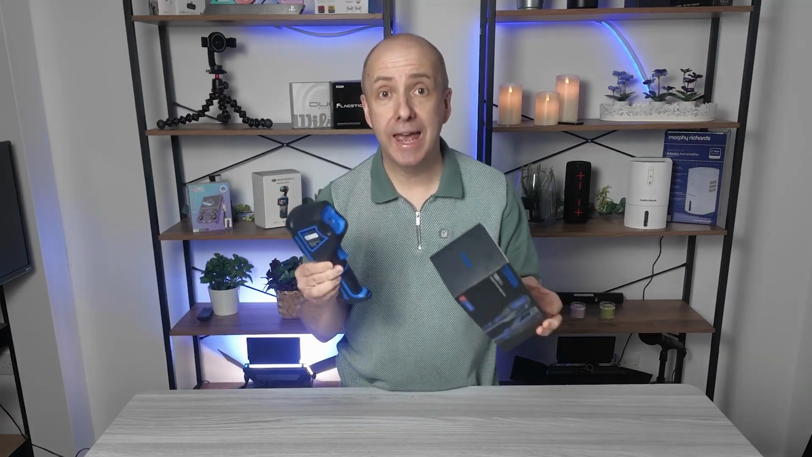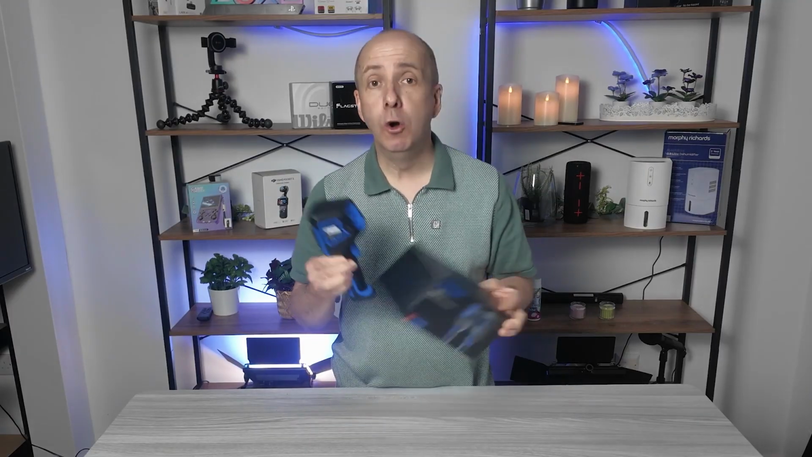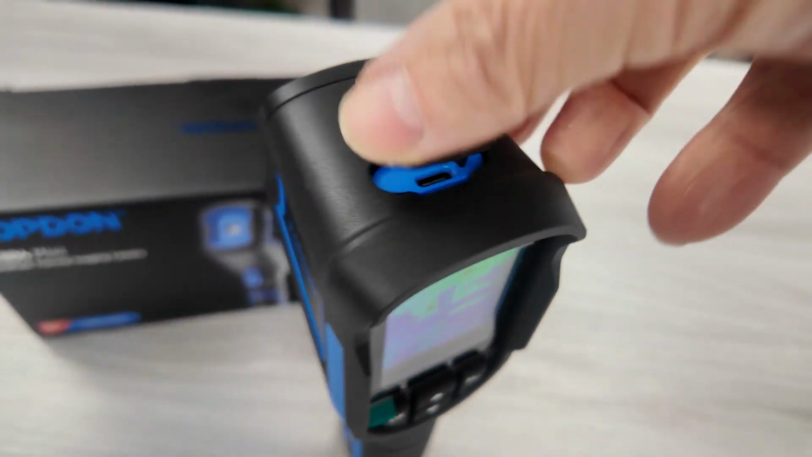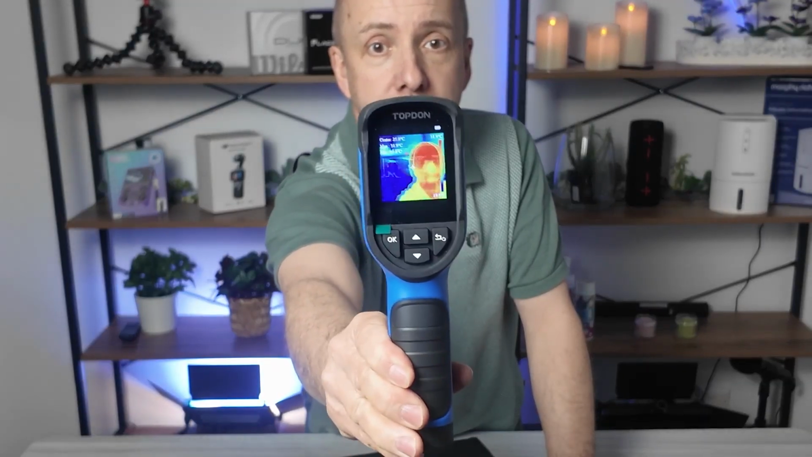So this is one of my favorite brands when it comes to tech products. TOPDON has a lot of automotive products, OBD readers, they have drain inspection cameras, and obviously thermal imaging cameras. It's super simple to use. It is literally a point and go system. If I turn that around, you can see there, it's pointing towards me and it is looking at the heat source that I am giving off.